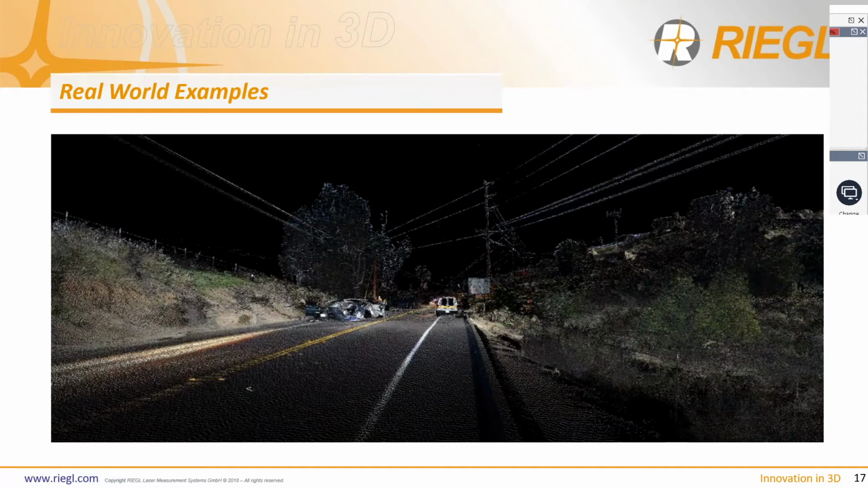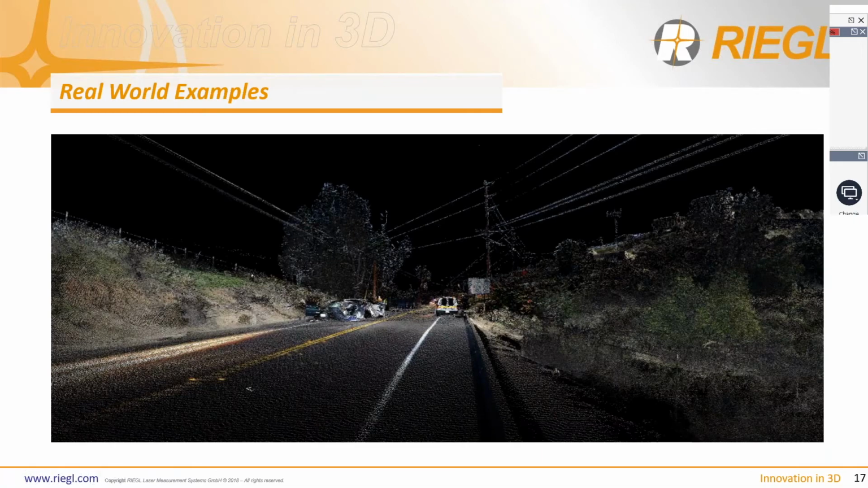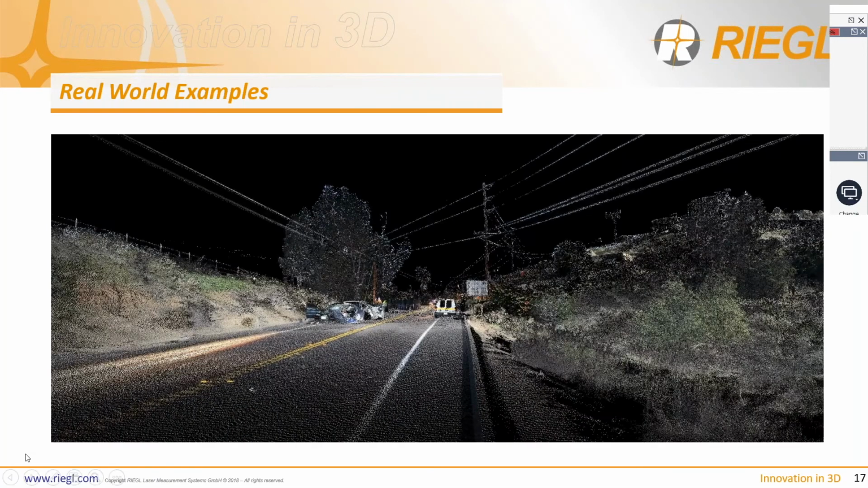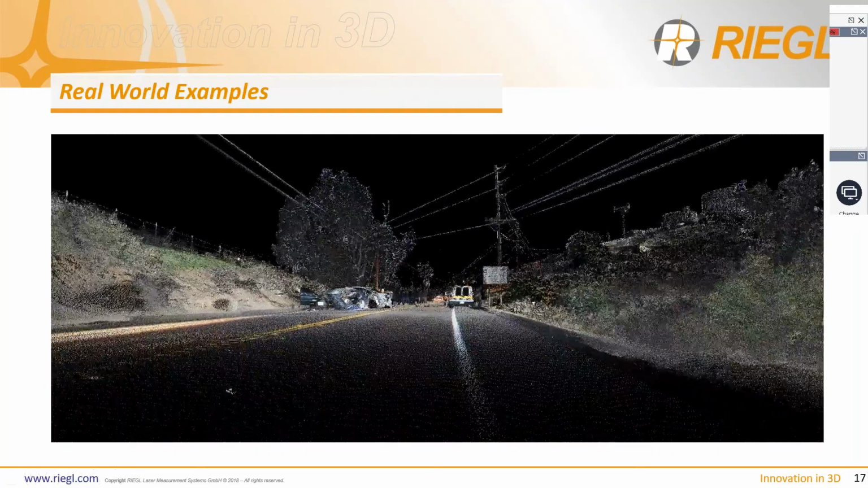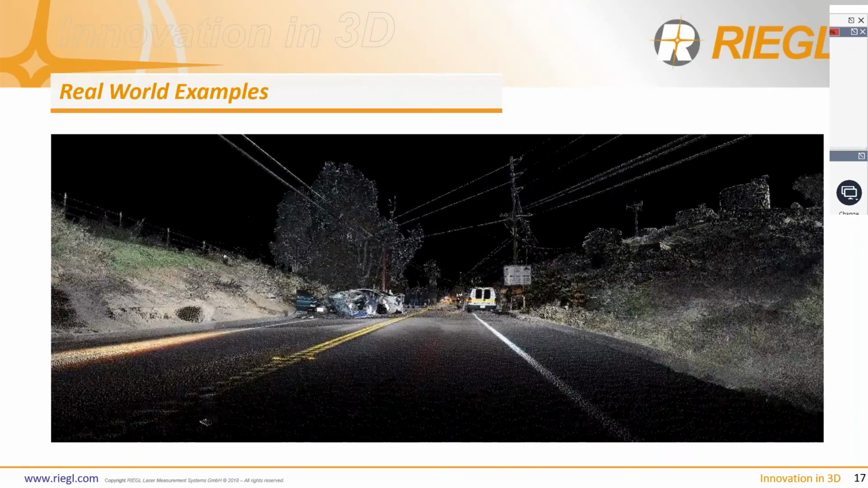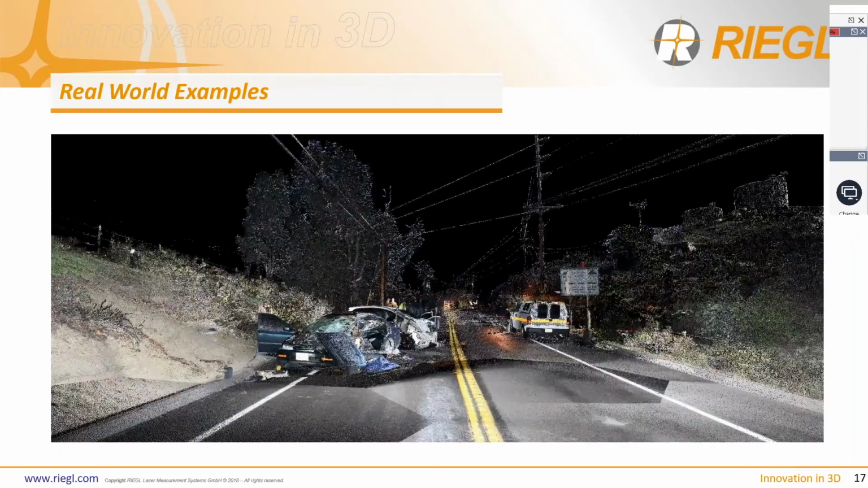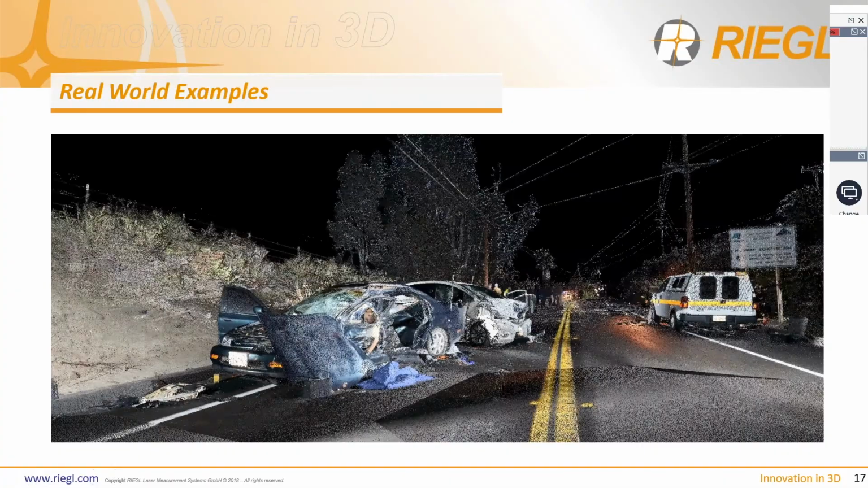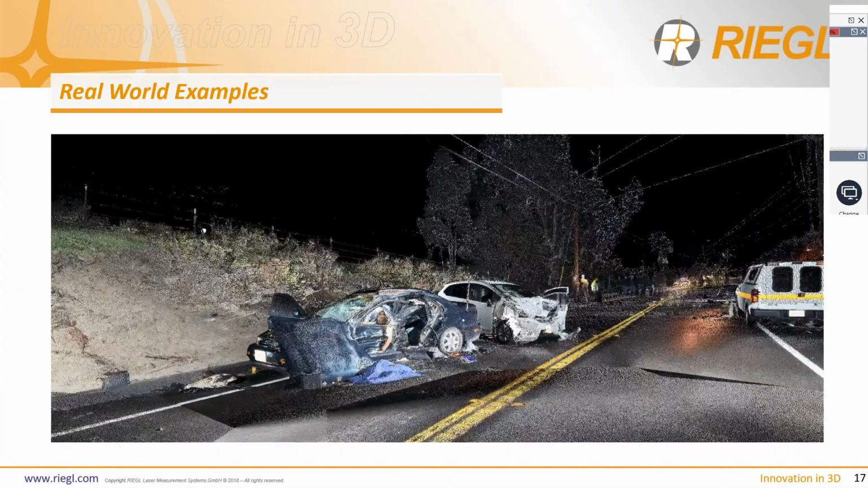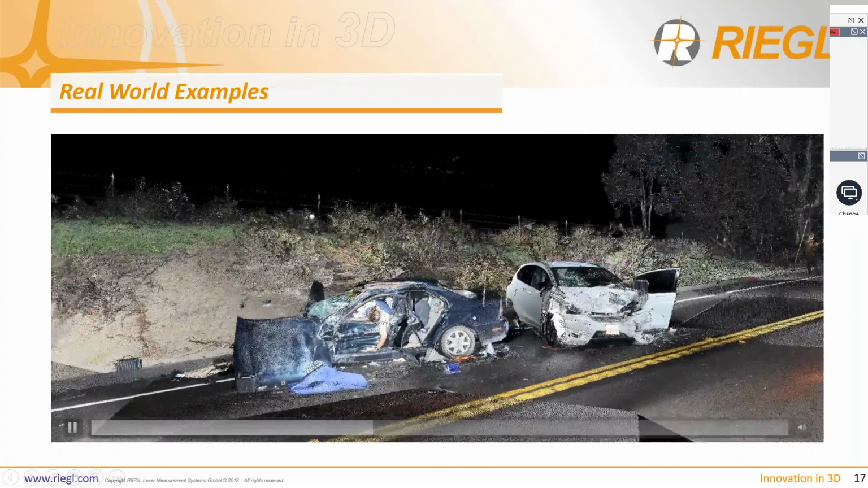So on that note, we're actually going to dive in and show you guys some real world examples of how LiDAR is being used for forensic applications. So here we have a fly-through of a crash scene that was captured with the VZ400i and then processed through RIEGL. So this video itself was also done directly in RIEGL, and it can be used to help corroborate your witness statements, corroborate evidence from your scene, and help you revisit your scene throughout the investigation of the accident, the crime scene, the crash scene, whichever.